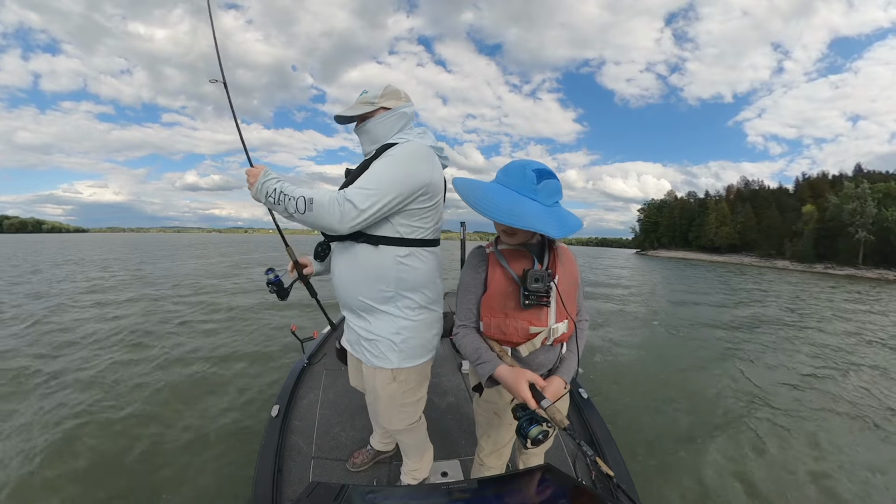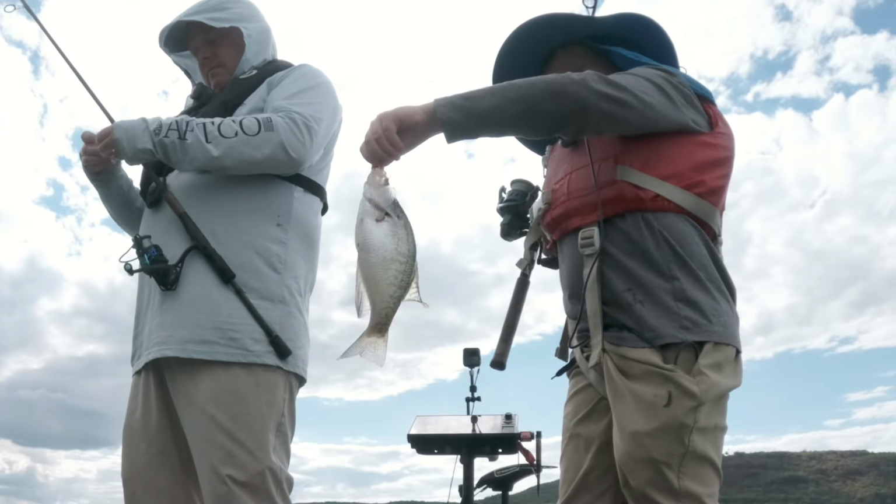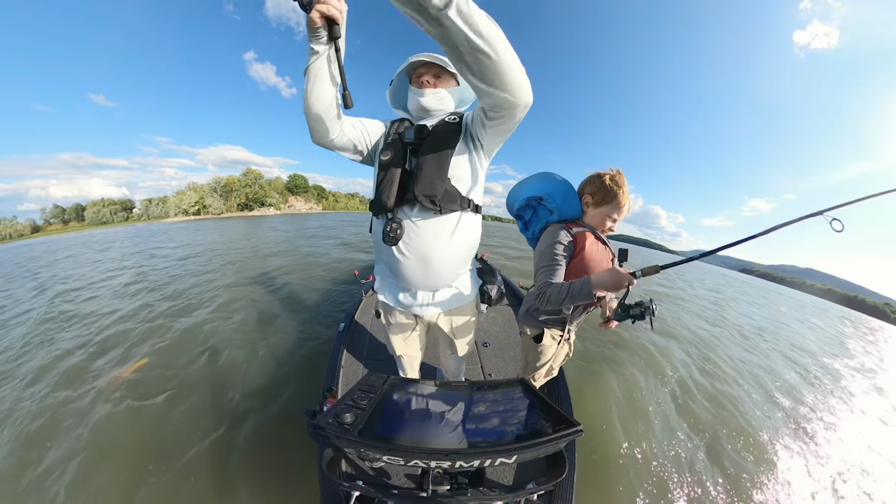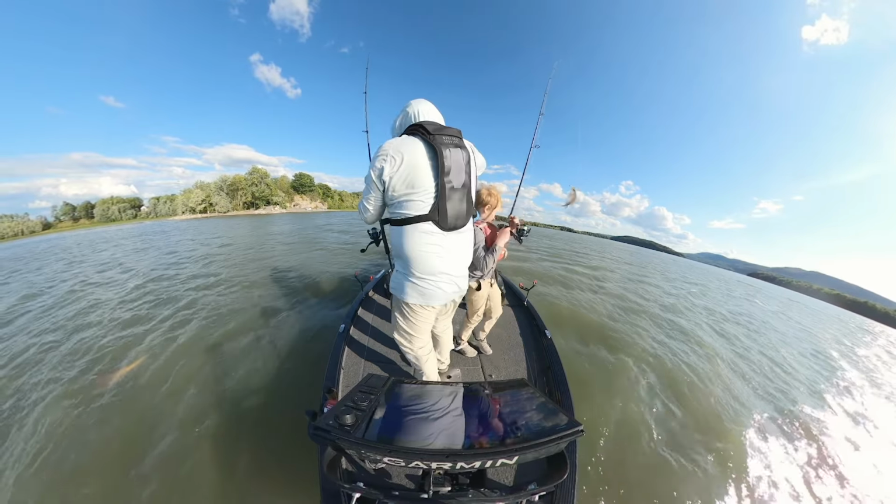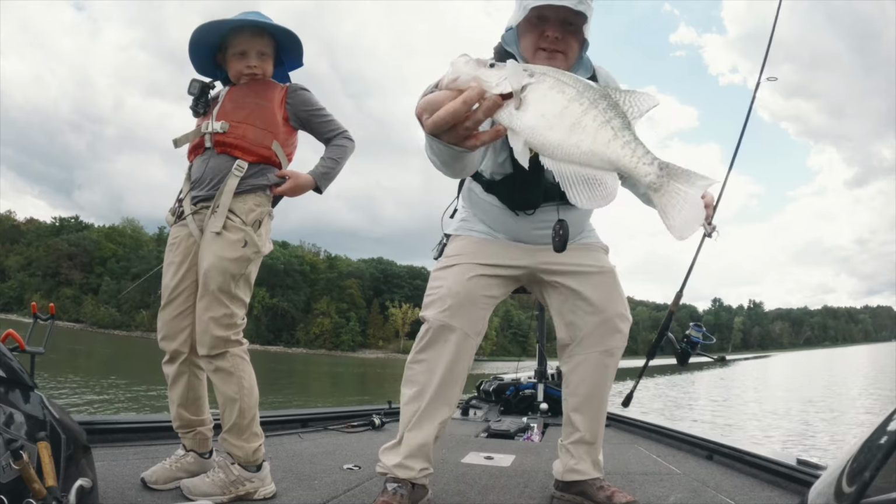So really productive technique. Took us a while to figure it out. You know, people kind of guard crappie, like, super secret. But you saw on LiveScope, there's hundreds and hundreds of fish in each of these little brush piles we pulled up onto. Well, that one's not too shabby.